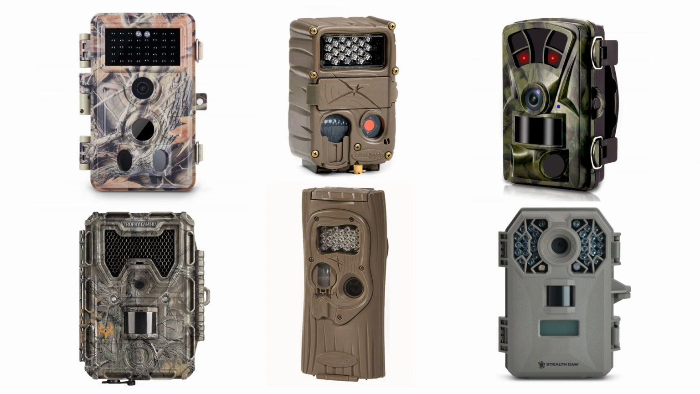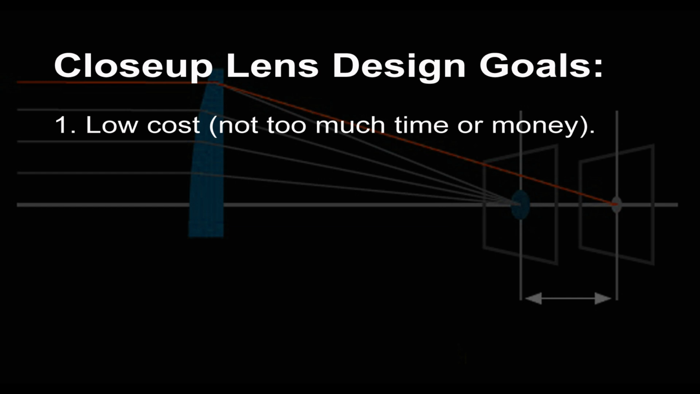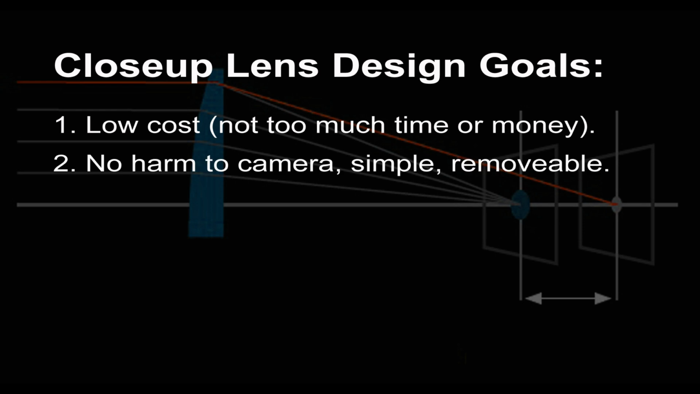Talking about design, I have certain criteria whenever I design something. I try to work that out ahead of time. In this case, I want it to be low cost. I don't want to spend a lot of money, so $3 for a pair of glasses, $1.50 per lens. I don't want to harm the camera in any way. I don't want to drill into it. I don't want to take it apart.